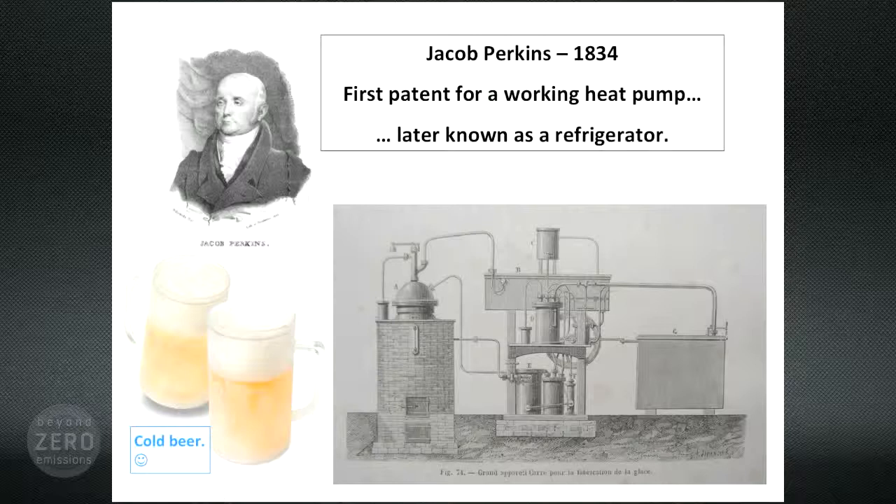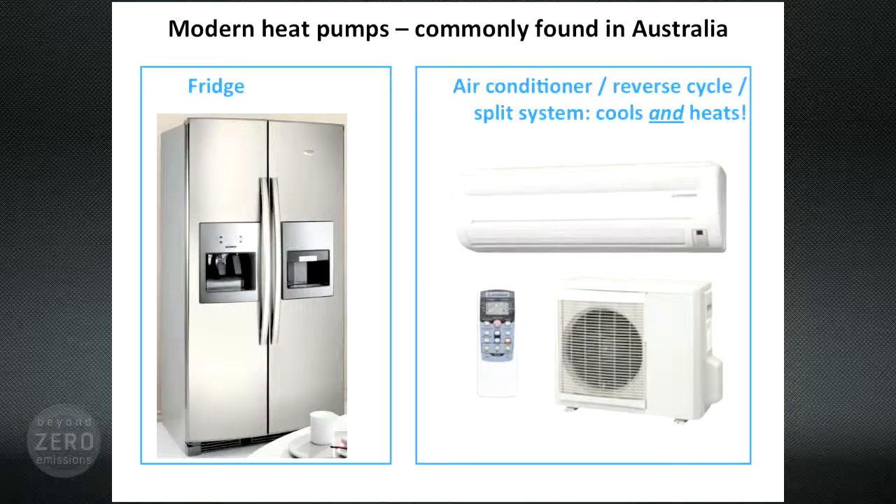So a heat pump is a fridge, and your fridge is a heat pump. Your fridge takes heat from your beer, which may only be about 4 degrees, and yet your fridge somehow, not magic, is able to move that heat away from the beer and reject it into your kitchen, even though your kitchen might be 27 degrees. It uses the technology of Jacob Perkins' vapor compression cycle to pump the heat from your beer uphill, in a sense, so that it can be transferred somewhere else, away from the beer.